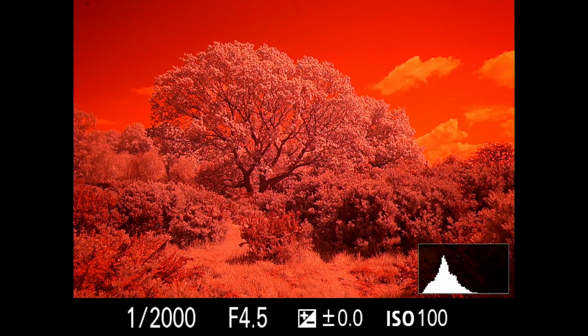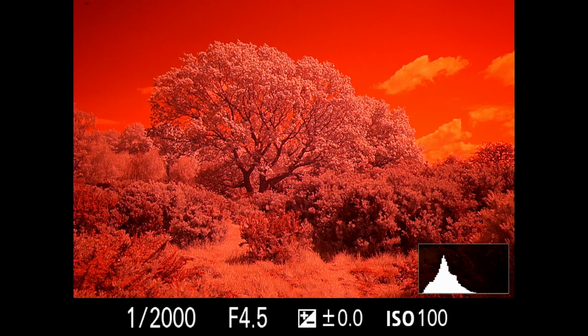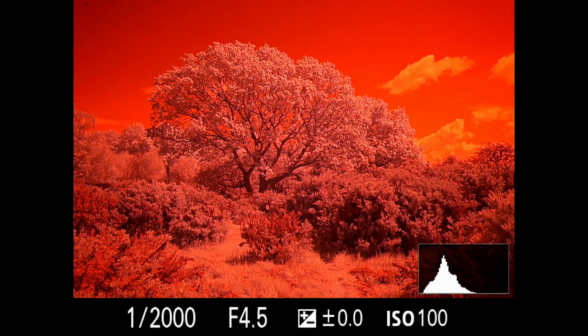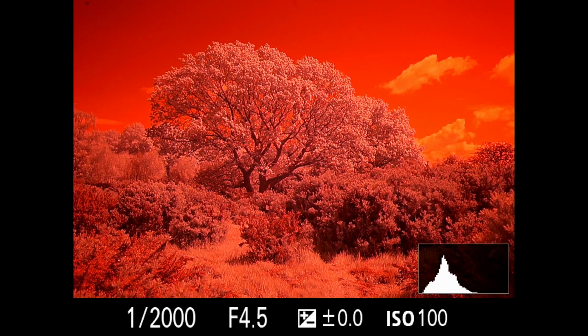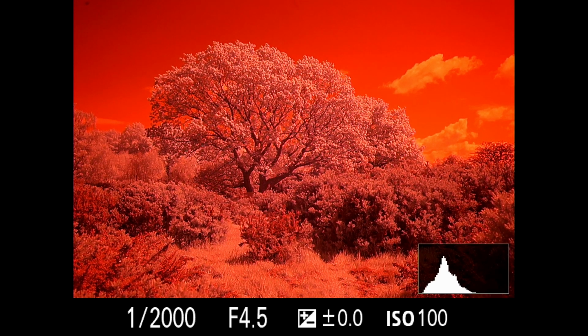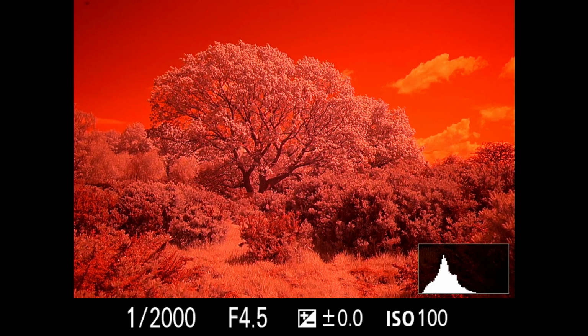So you might be initially thinking it doesn't look a huge amount different to the first image, but you can probably see there's a bit more colour in the sky. The reason for using this filter is you can basically process these images to get a lot more colour out of them, and we'll see that later when we get them onto the computer. So for now, while the sun is still out, let's grab our standard shot.